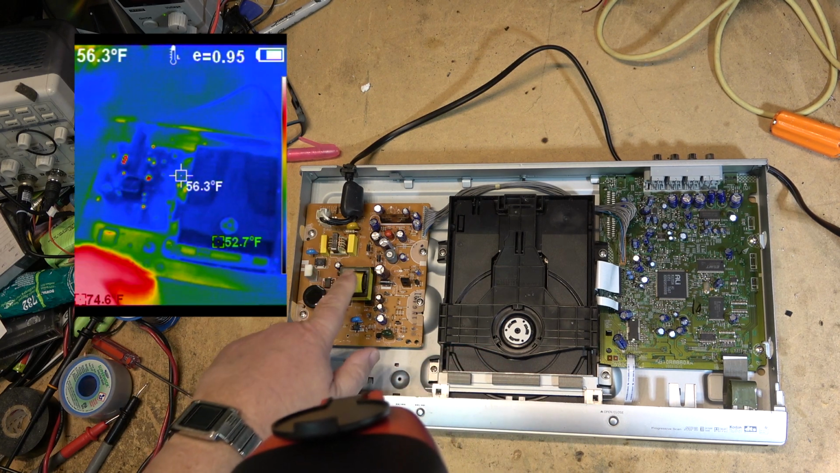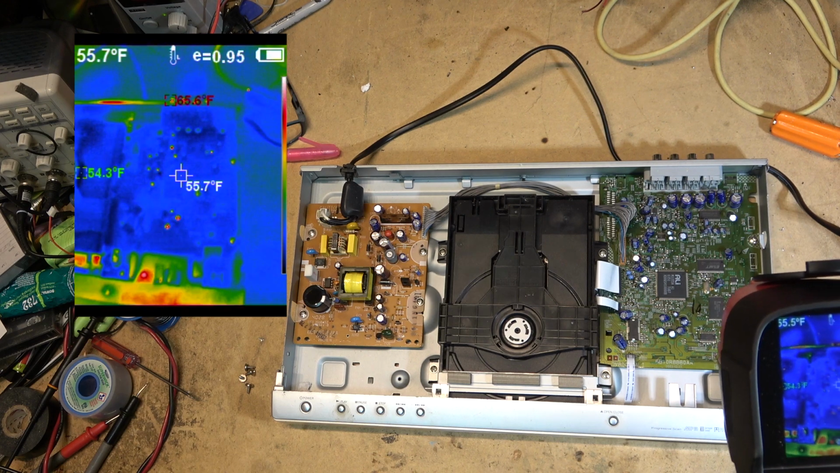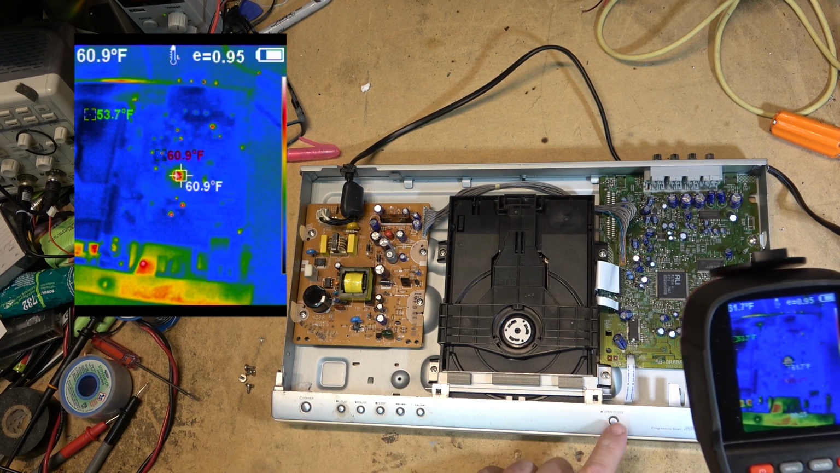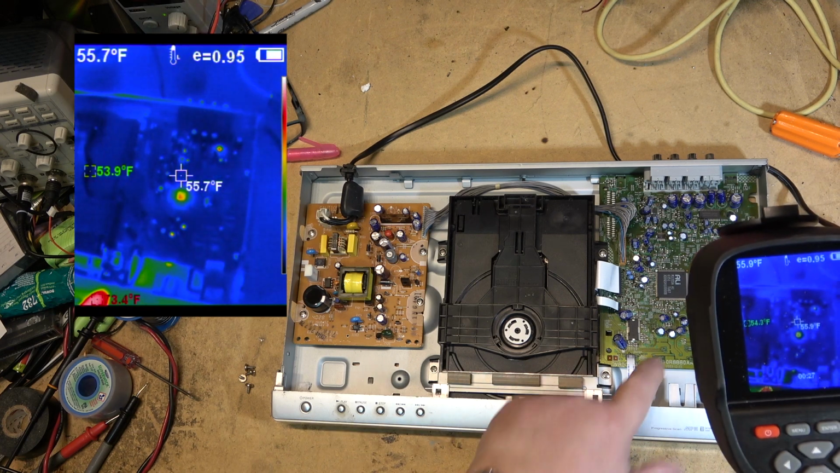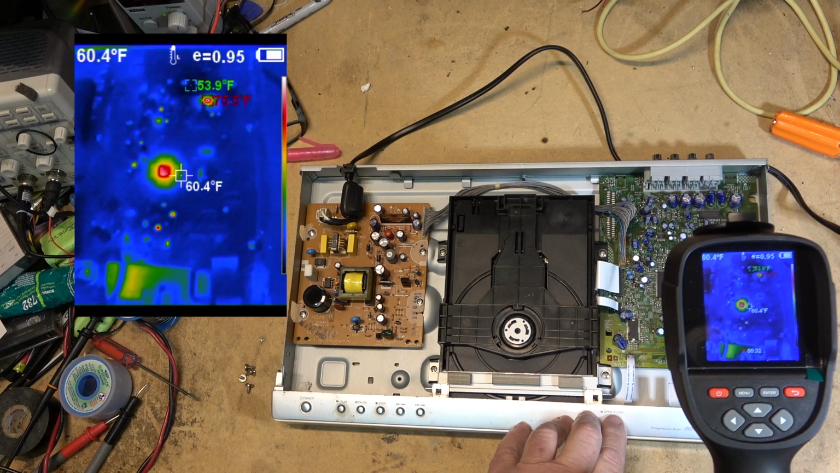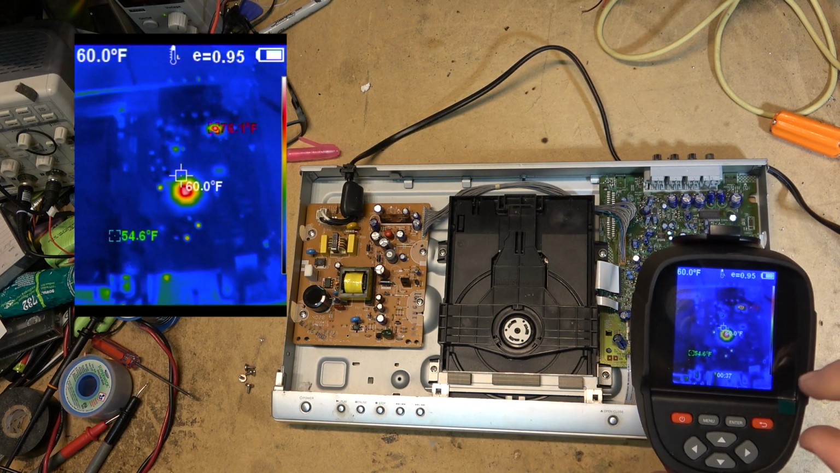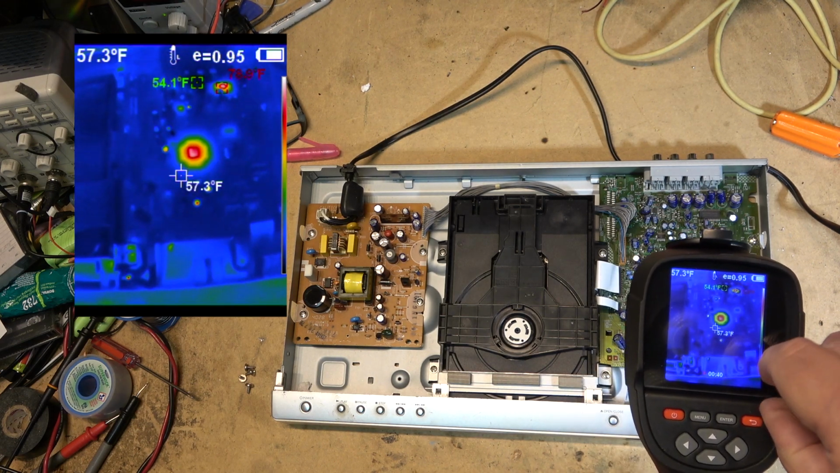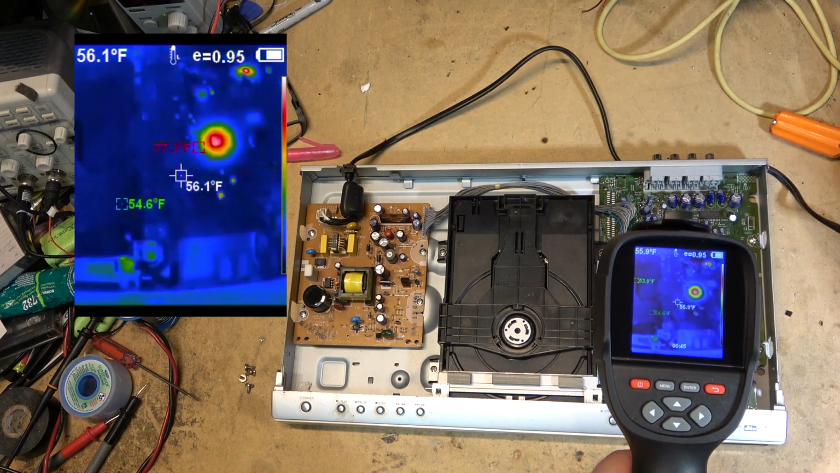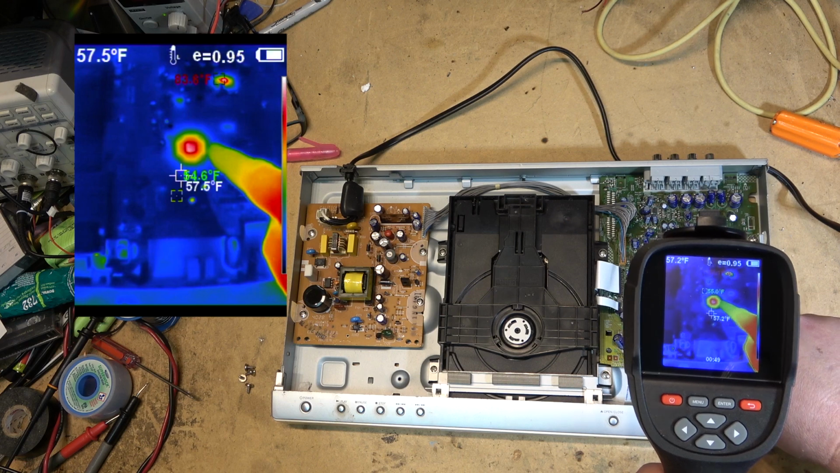Okay, we can start to see components are starting to heat up. How about over here on this side? This DVD player has a problem, so I'll turn it on and see whether it does anything. Okay, we can see the main chip is starting to heat up. I should probably take this film off there so I can see the screen better. So we can see the chips are heating up now.